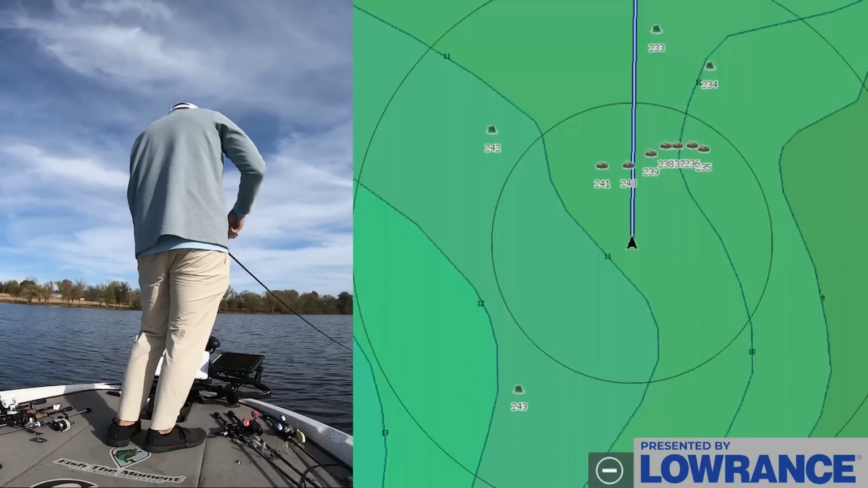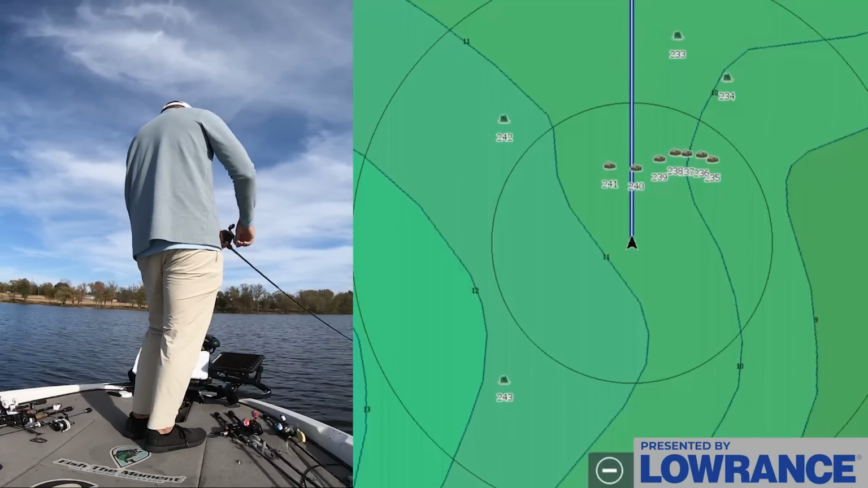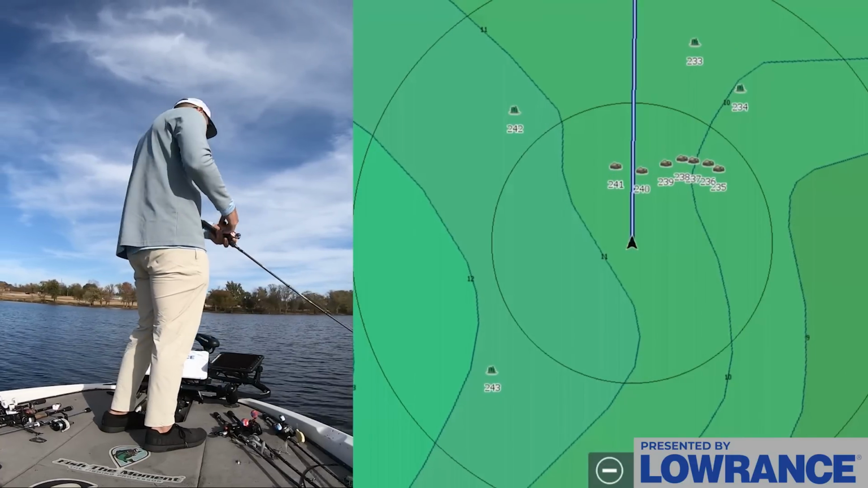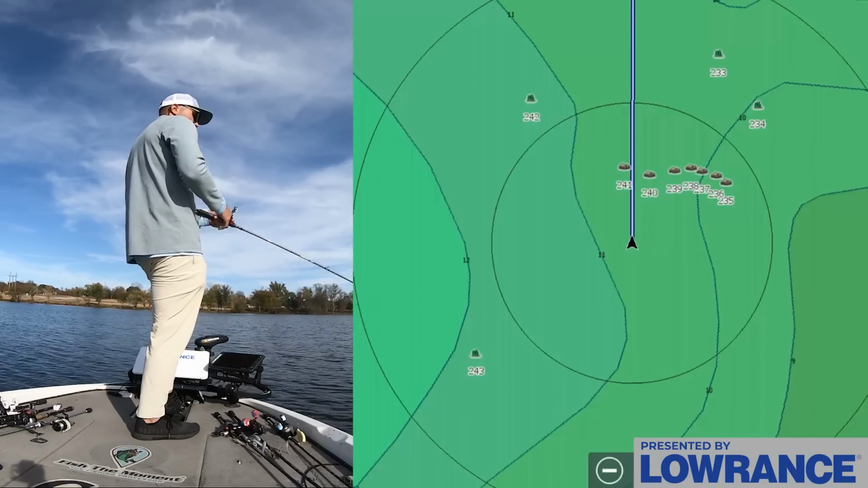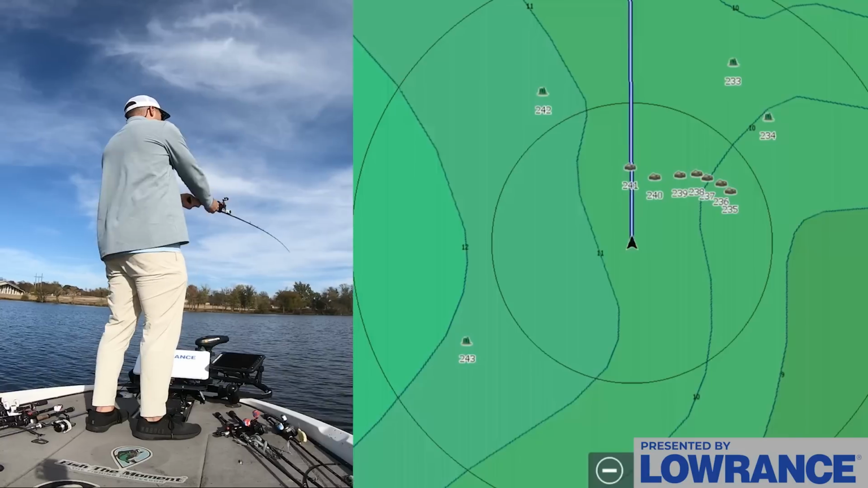Getting kind of close on this deal, but that's because I'm fishing a crankbait. I want to get a little bit closer so I actually get my bait down to depth. If I was fishing that jig first, I would say a tiny bit further away, but we're not in any big danger right now just because we're cranking.